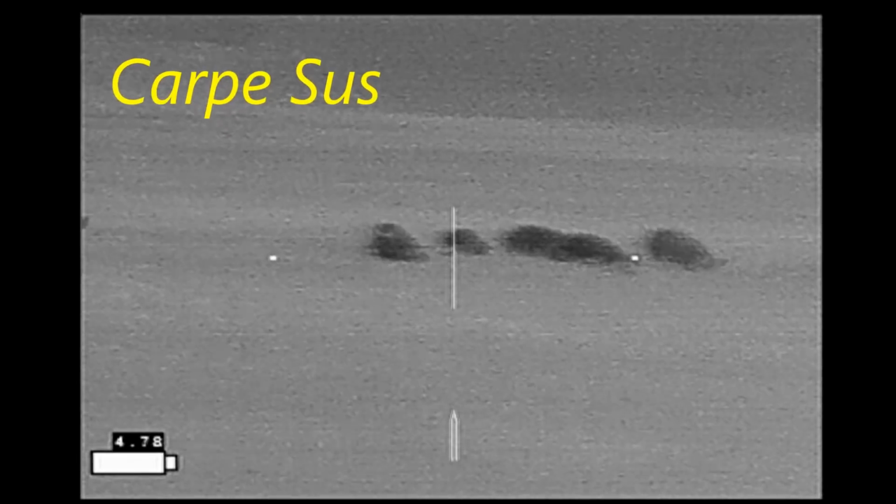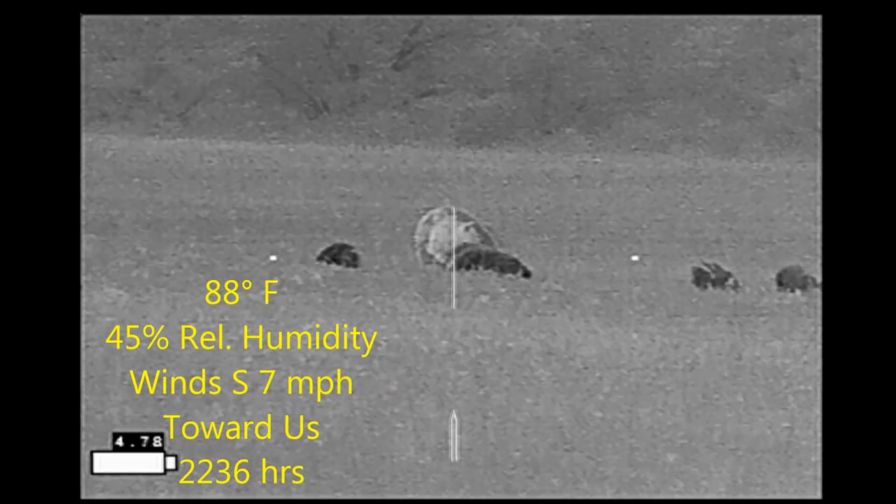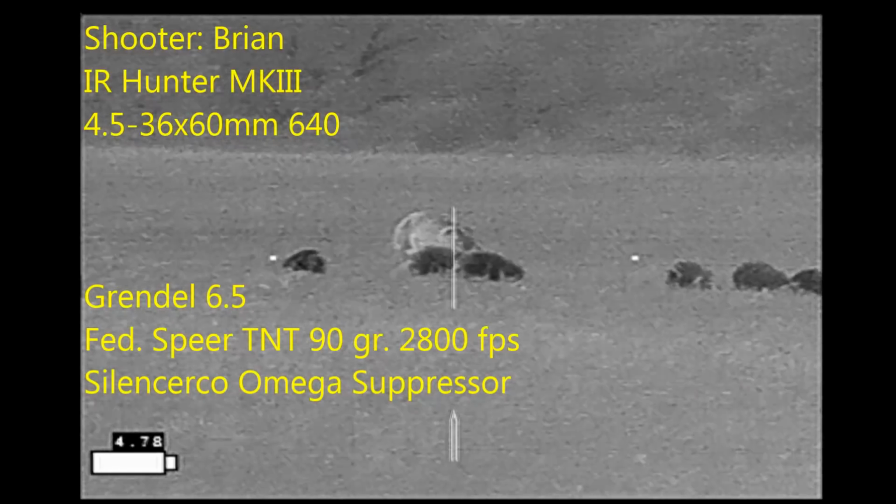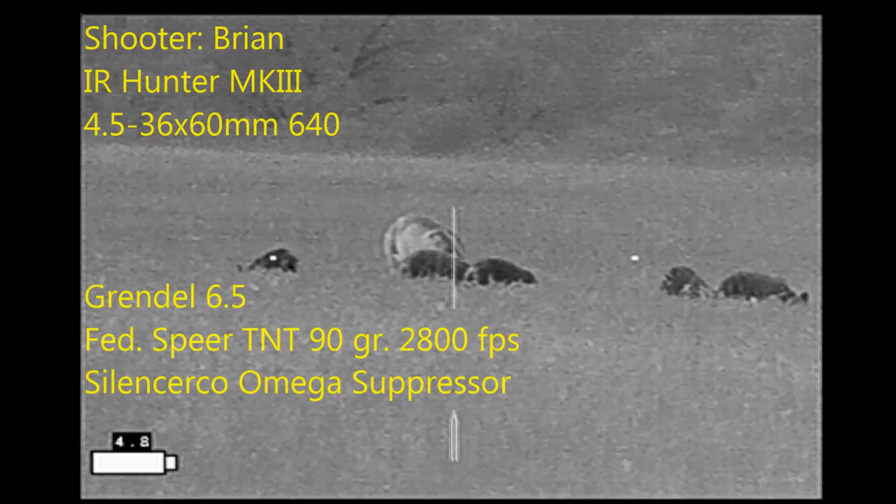Carpe Sus. Ben and I went hunting down in Bosque County, Texas. We checked out a feeder on the north end of the property. The game camera showed no hogs had returned since we'd killed hogs there last week. So we came back down to the south end of the property to the harvested oats field.